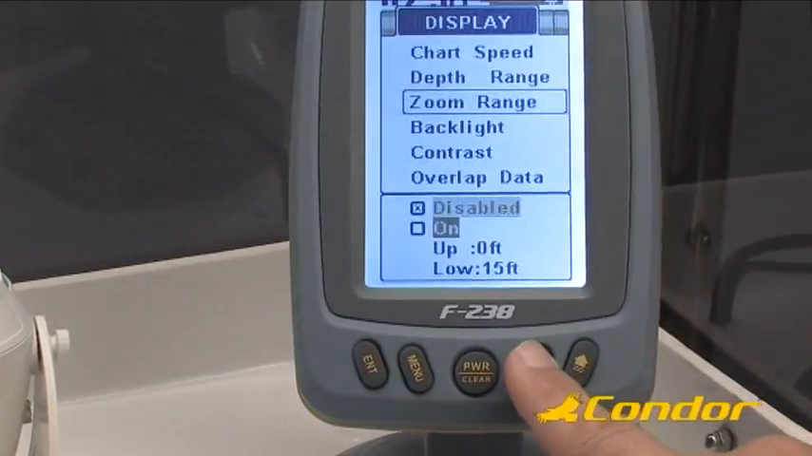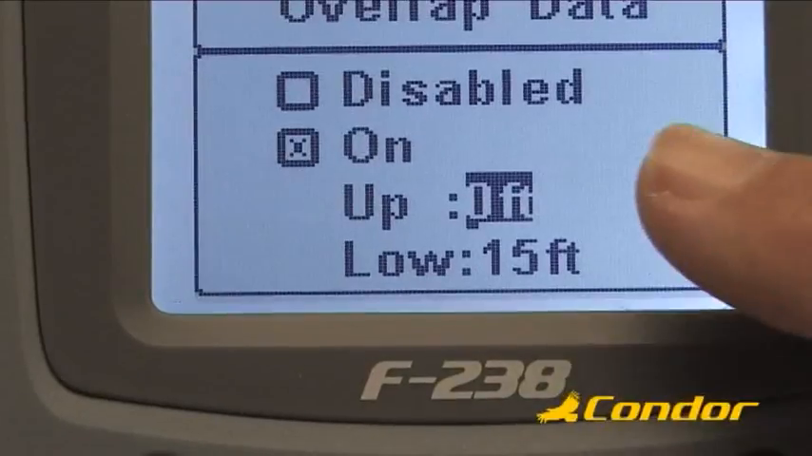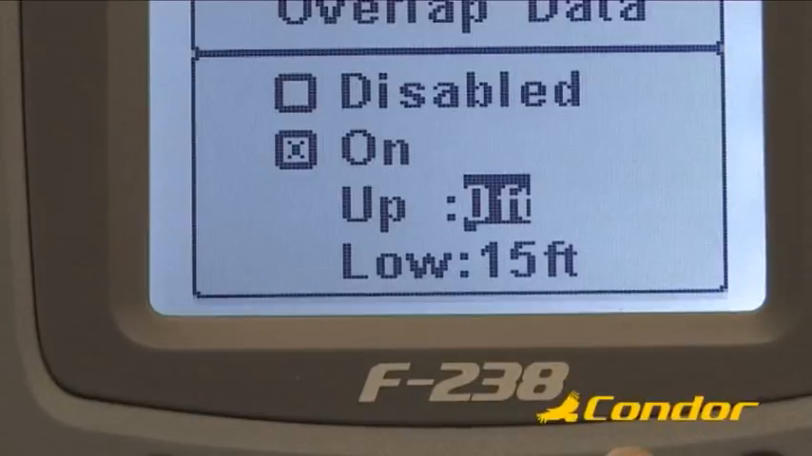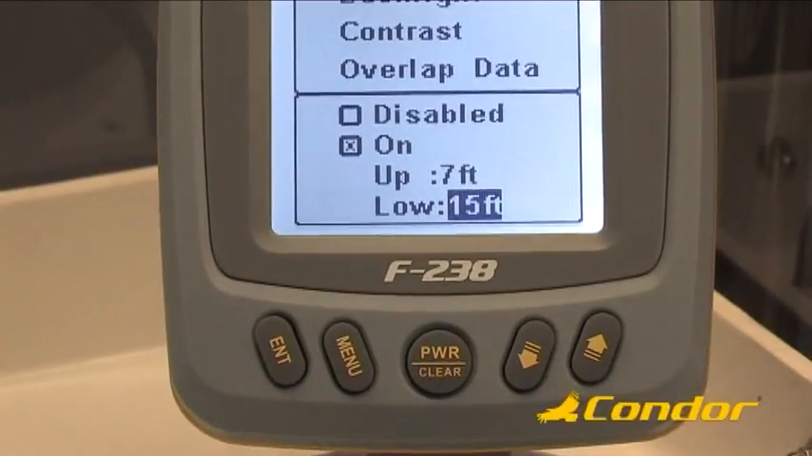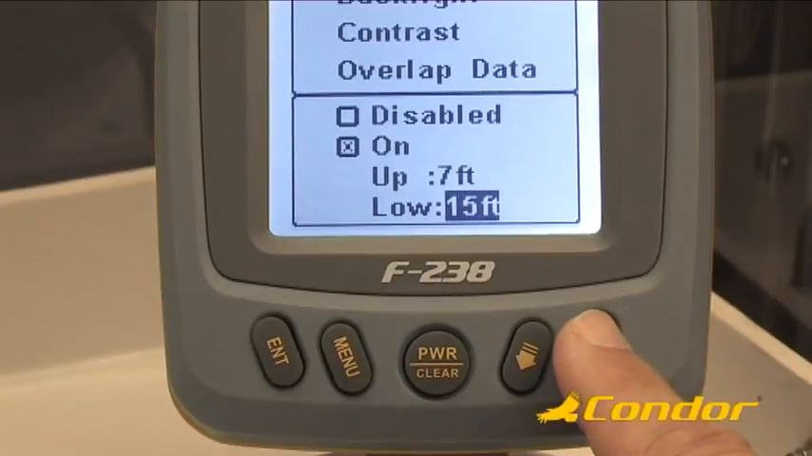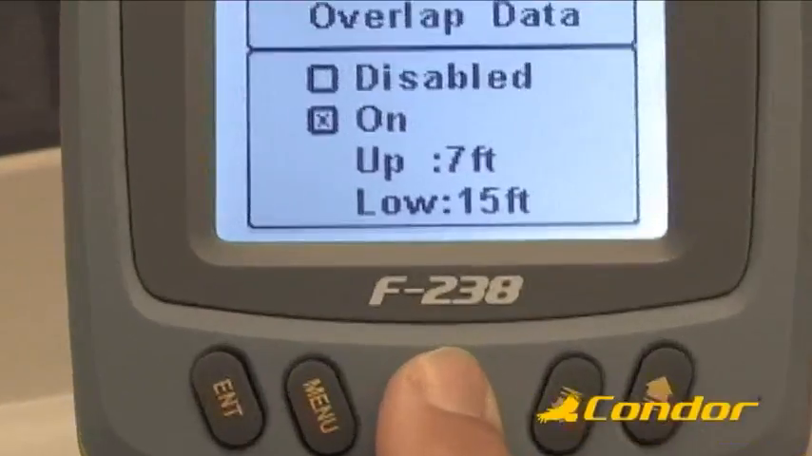Then press the down arrow key to go to On and press Enter. The cursor will go automatically to the up limit selection. Using the up or down arrow key, select the desired upper limit and press Enter. The cursor will now go to the low limit selection. Using the up or down arrow key, select the lower limit. Finally, press Clear 3 times to erase the menu from the screen.